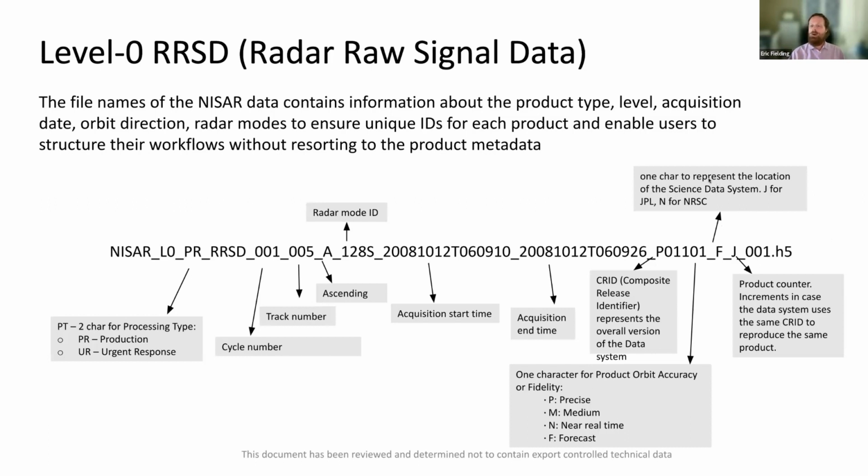And then there's a 1 character to tell whether it was processed at JPL or NRSC. That's the ISRO National Radar Remote Sensing Center. Oh, these arrows are wrong. Oops.